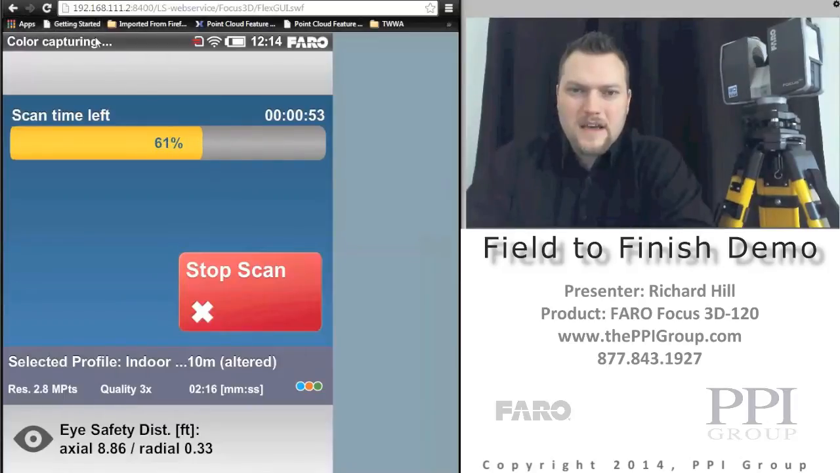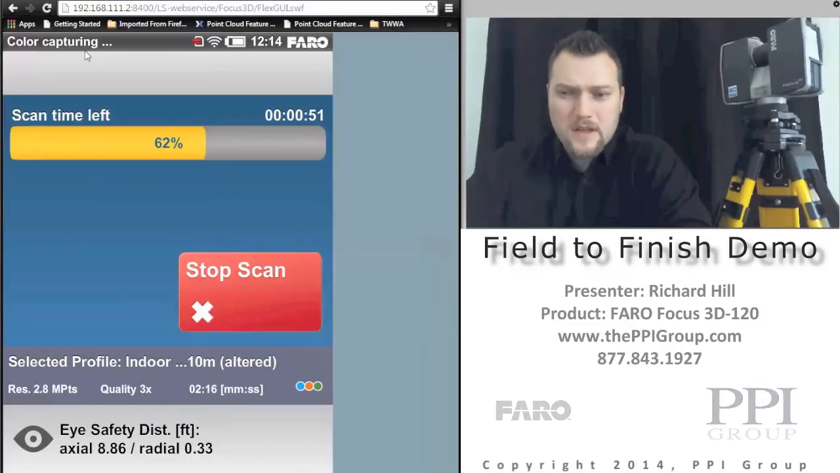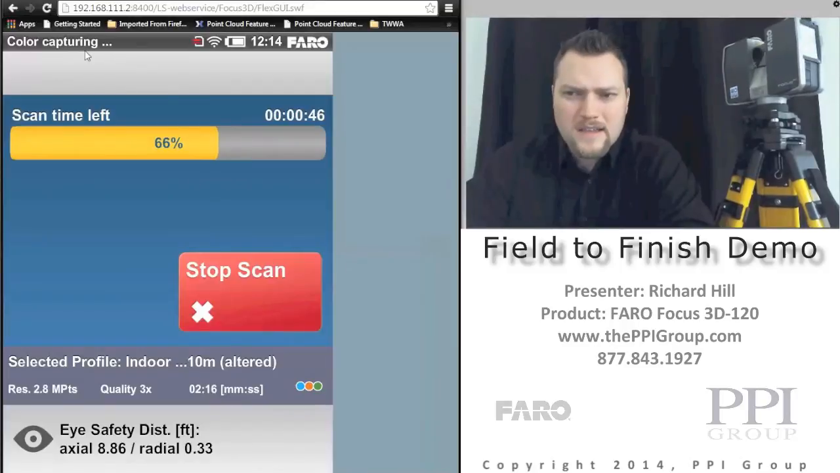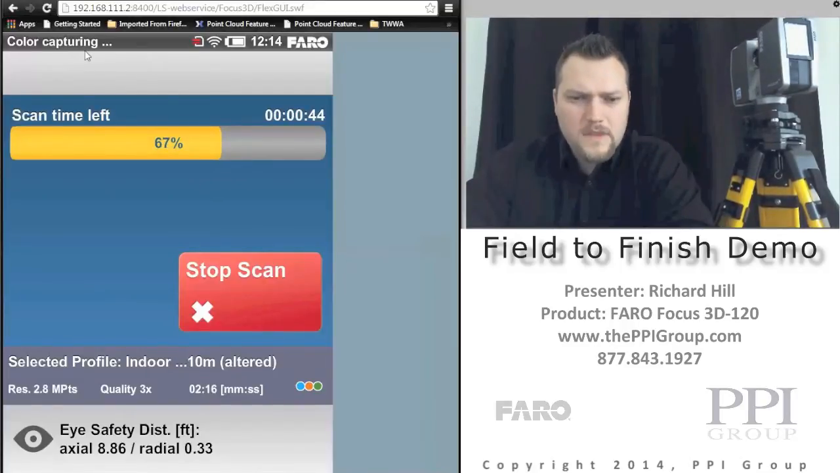So you can actually see in the upper left-hand corner up here, you'll see where it says color capturing. While it was scanning, it was saying scanning in progress, and then you'll see where it says something about finalizing here in a few seconds as well. So one thing you see also at the bottom is eye safety distance. So it's saying radially I can be about 0.33 feet away.